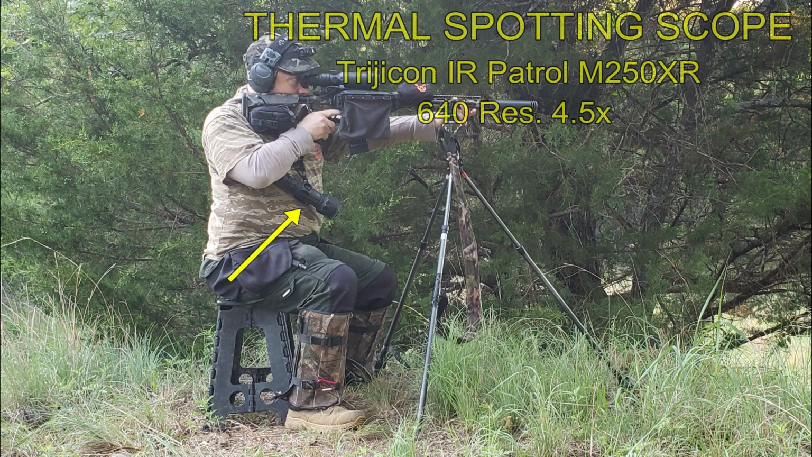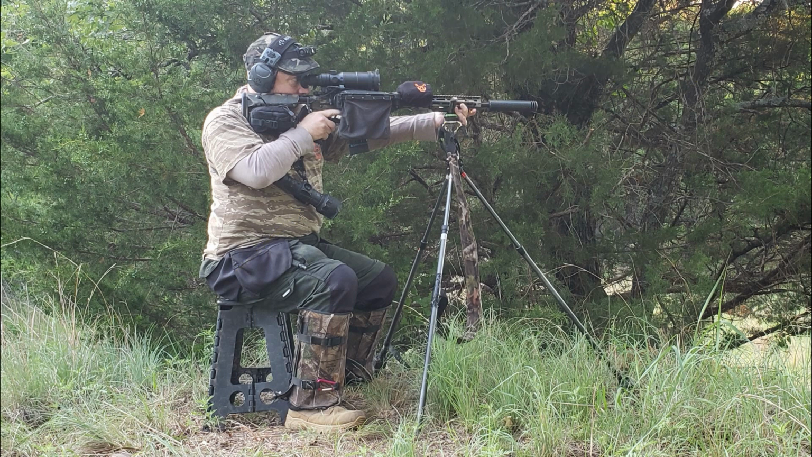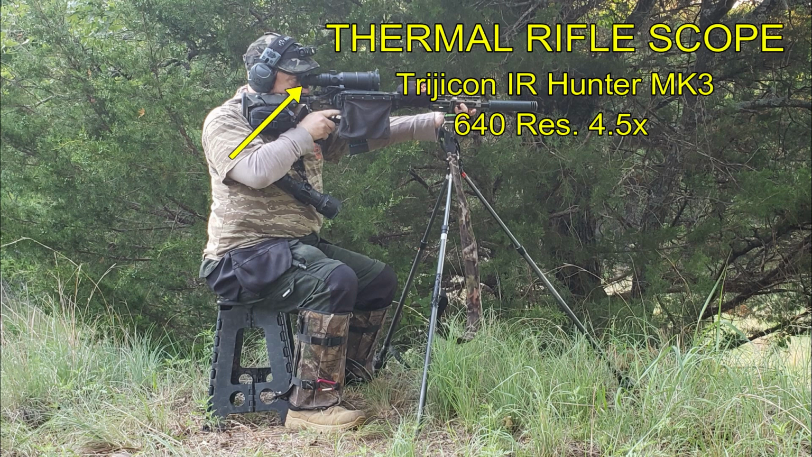Of course, I can't say enough about having a good thermal spotting scope. You may not have a thermal scope on your rifle. Maybe you're using digital night vision or regular night vision, and that will work fine. But for spotting game, you can't beat a thermal optic. And it's just so much more convenient than using the one that's on your rifle, and quite frankly, much safer. Of course, I am using a thermal weapon sight. I've had this one for a number of years. It was top of the line back when I got it, 6 years ago? It may not be top of the line today, but it's still quite functional and doing well for me.